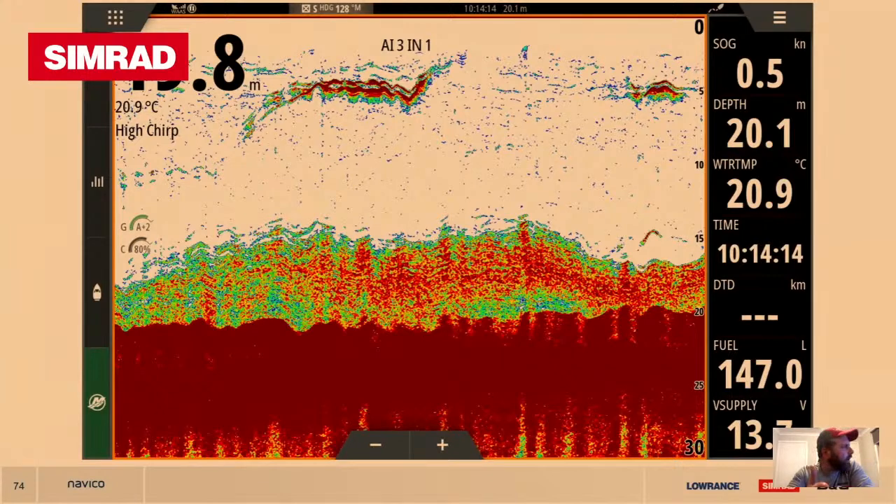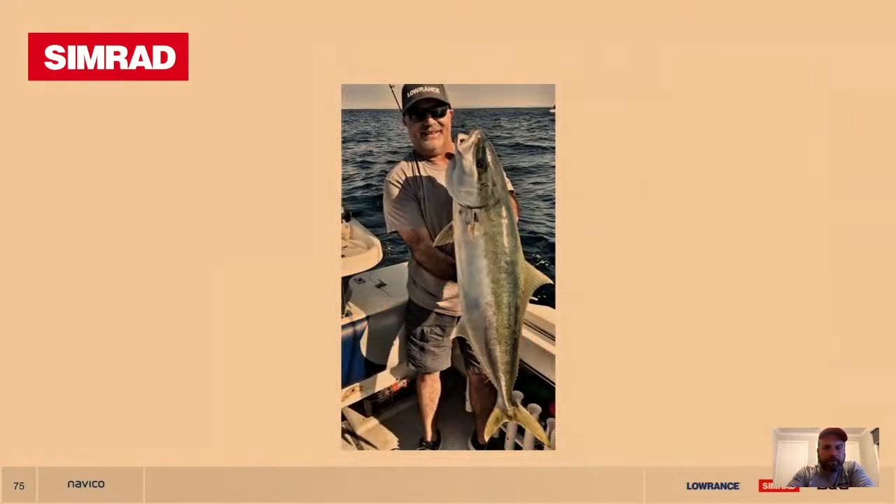I don't know, did we have the photo of the actual fish attached there? Yeah, we did. Let me just scroll forward. There we go. There it is. That's the result of that one. So I'm very happy